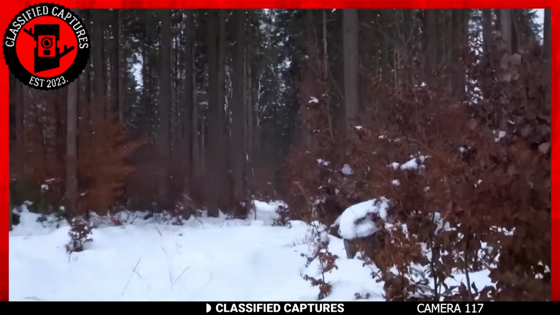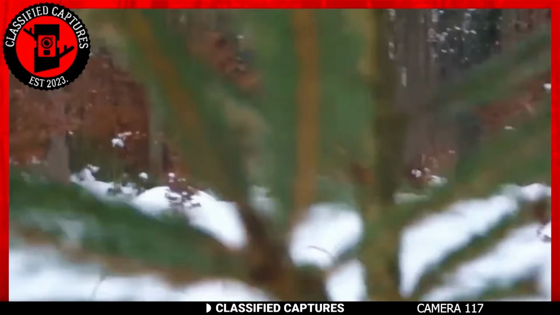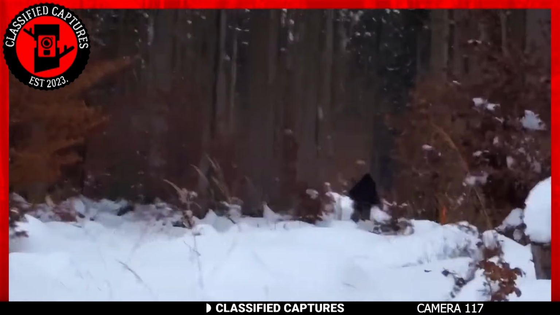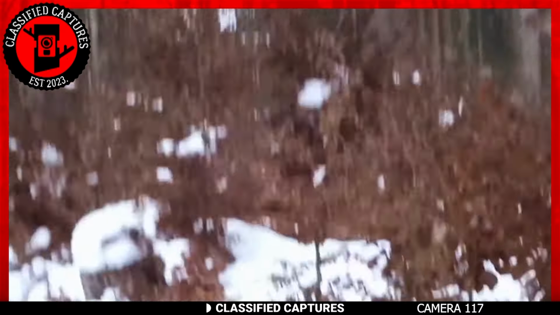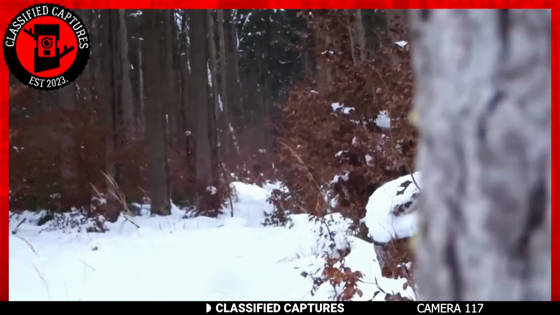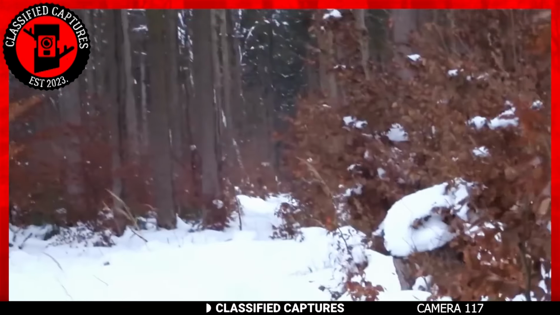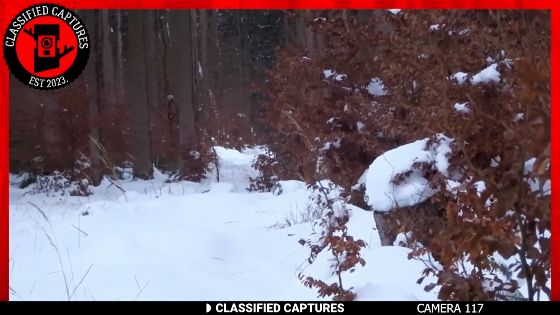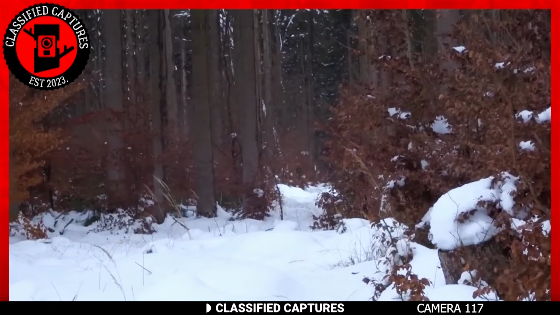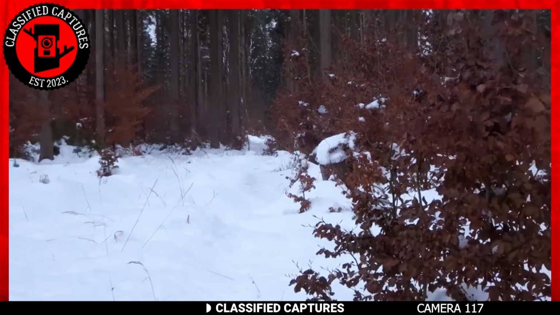Still on giant or tall creatures, take a look at this next footage. Although the uploader doesn't exactly tell us where he took the footage, based on the footage alone, we can tell that this was captured on some snowy mountain or probably during winter. At first, the footage appears to be a typical woodland scene, but within seconds, a massive, furry creature comes into view in the distance.